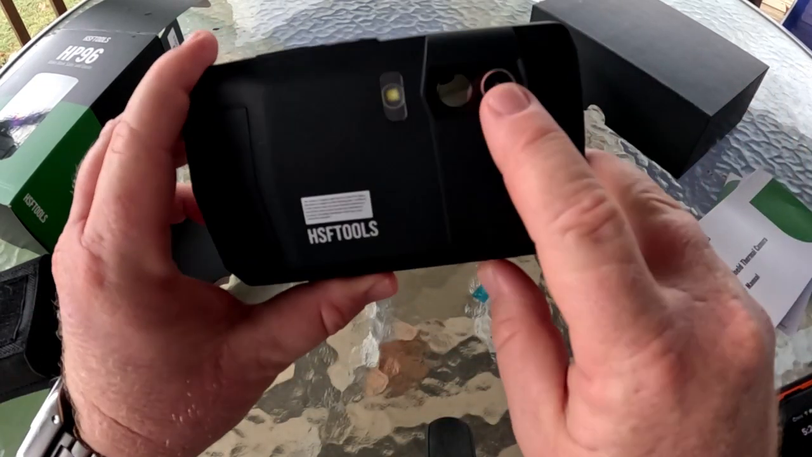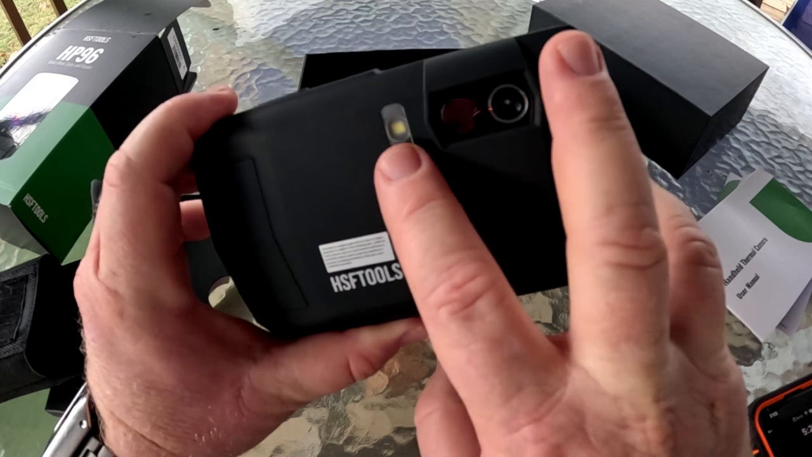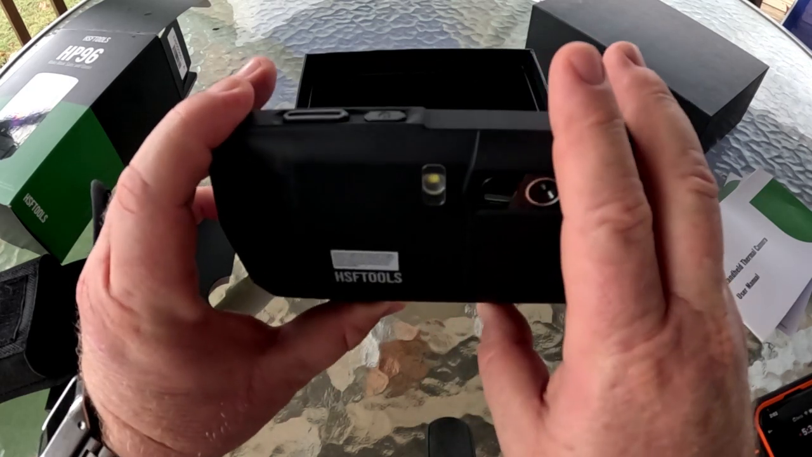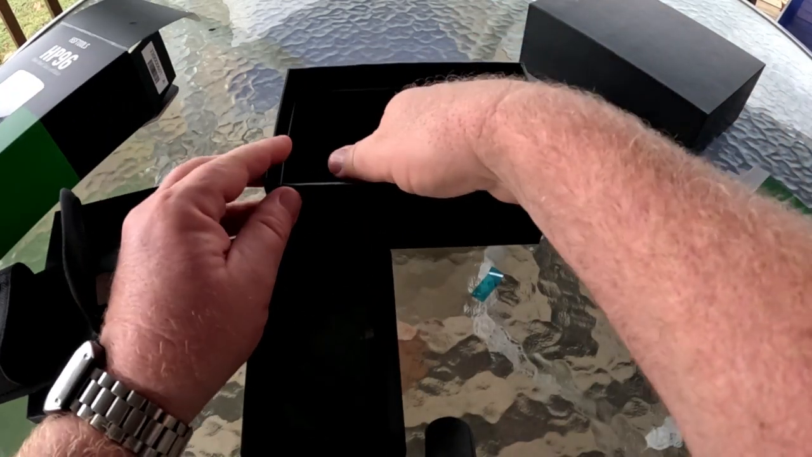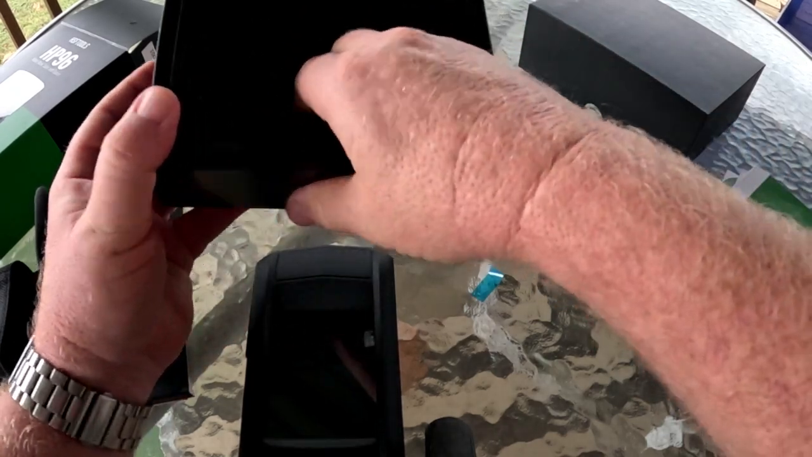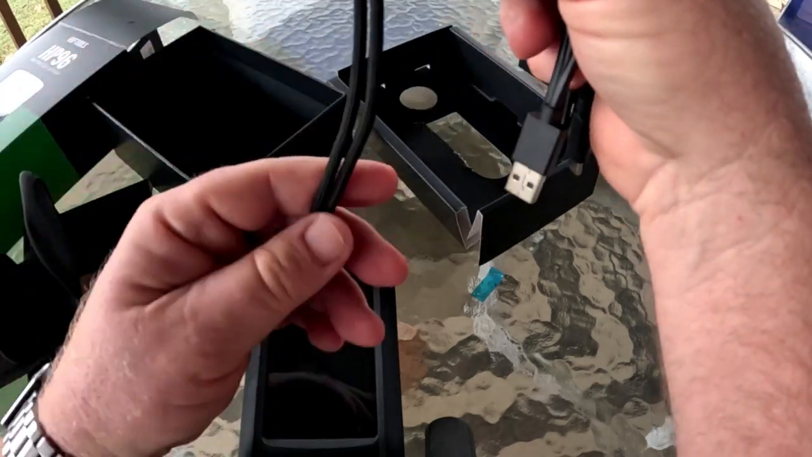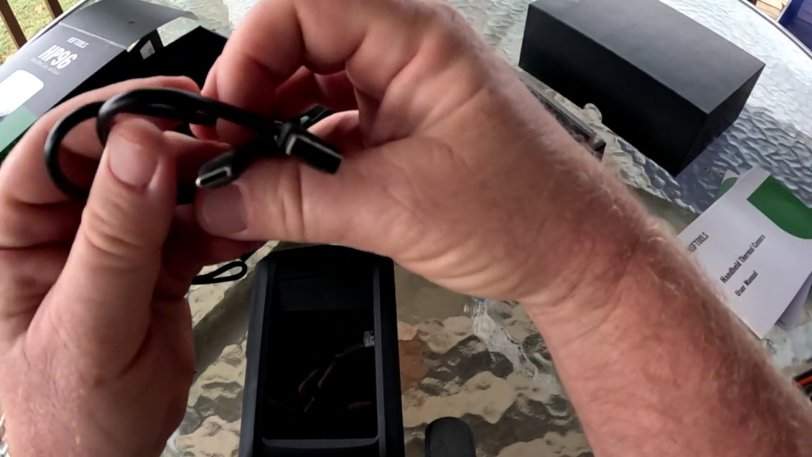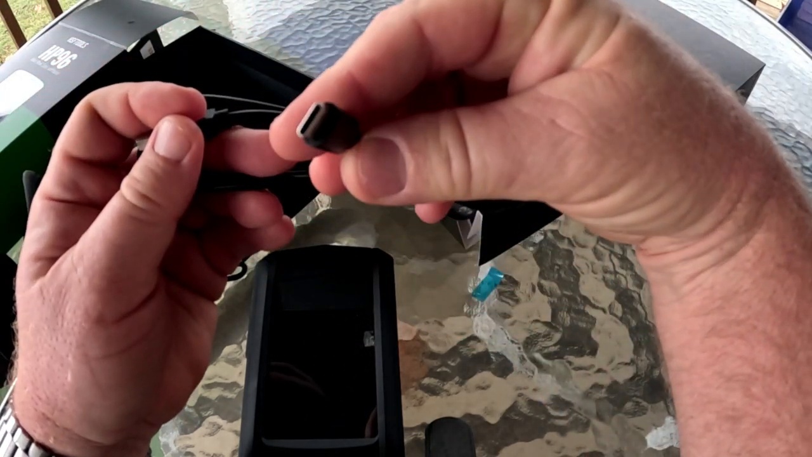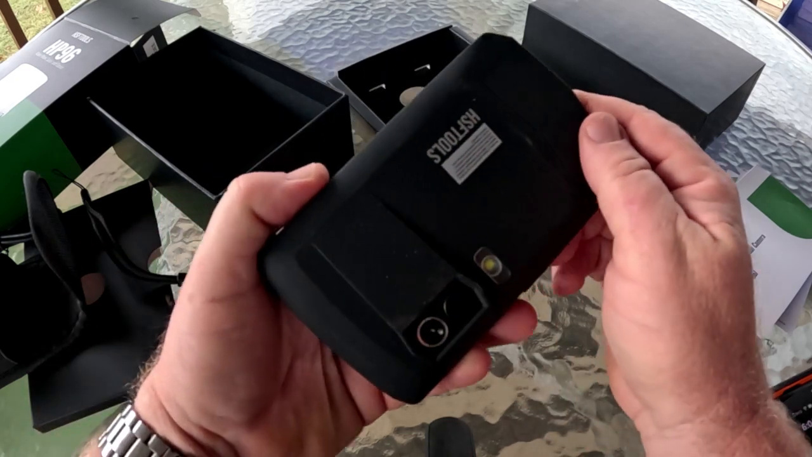So it looks like we have our thermal camera, our imaging camera, and then that looks like what would be maybe a light, a flashlight or something, or top of a light on the back. So there's our charging port. Let's see what we get for a charger in here. Slide that out. And so we get a lanyard with it. I never use the lanyards too much with things. And it's going to be a USB-C type charger, which is good since most things use that today. You can interchange your chargers.